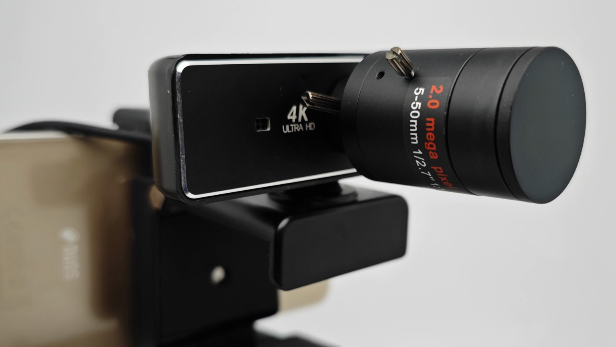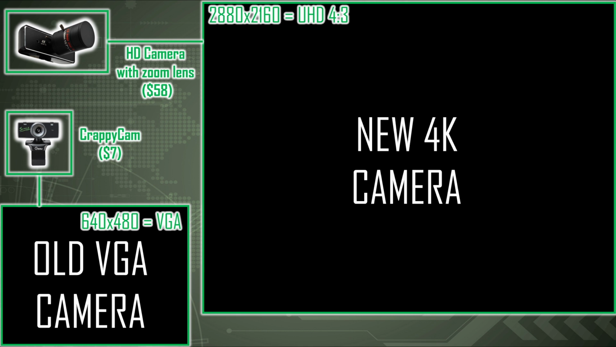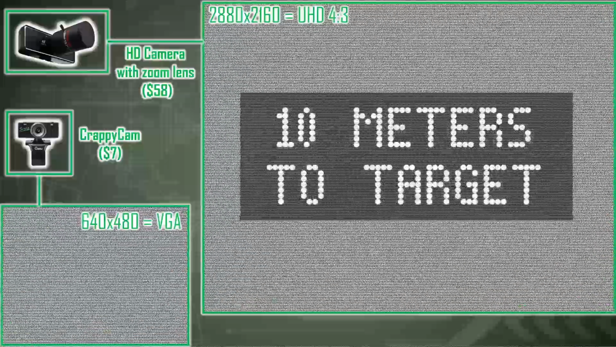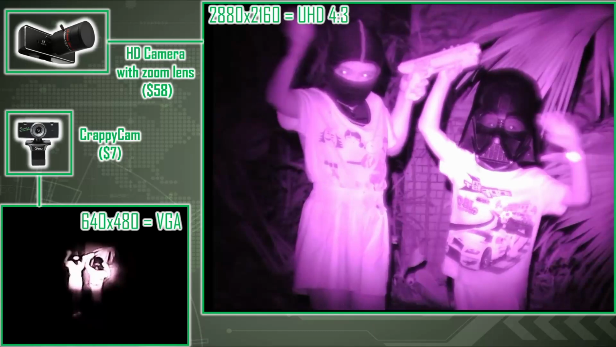I made a bracket that allowed me to mount both the old version and this new one, so I could directly compare their performance side by side. The old VGA camera output is shown here, and the new 4K output is shown in the larger window. Okay, let's test this sucker. I asked 2 of my children to dress up as burglars. For some reason, my 6-year-old son thinks that burglars look like Darth Vader.